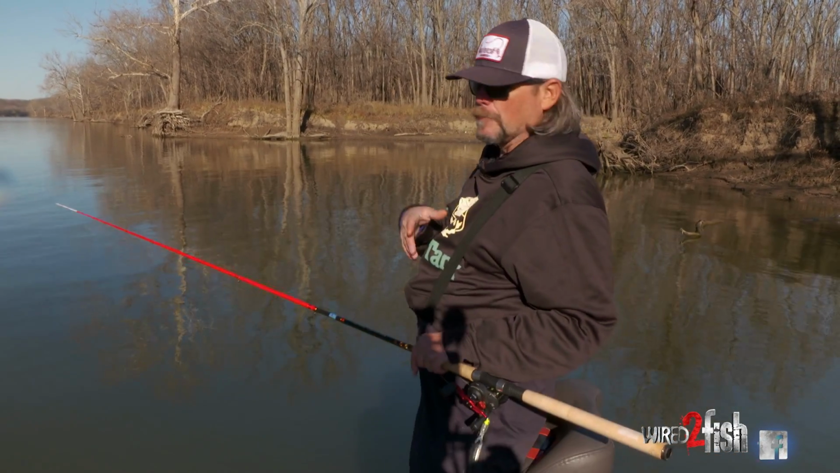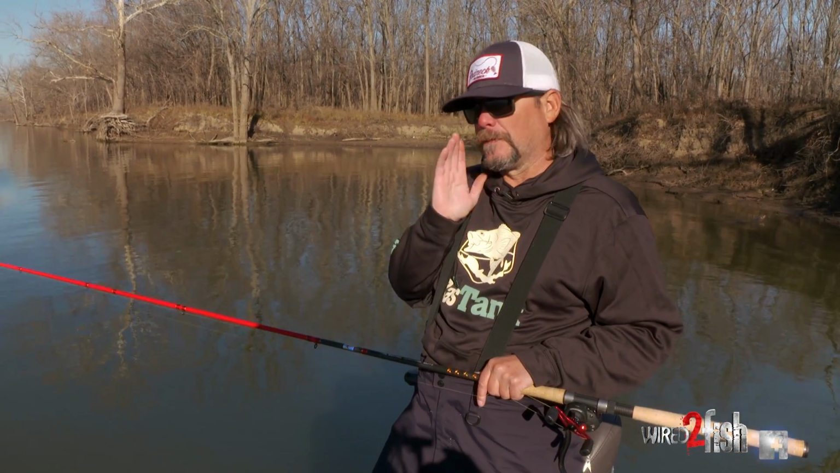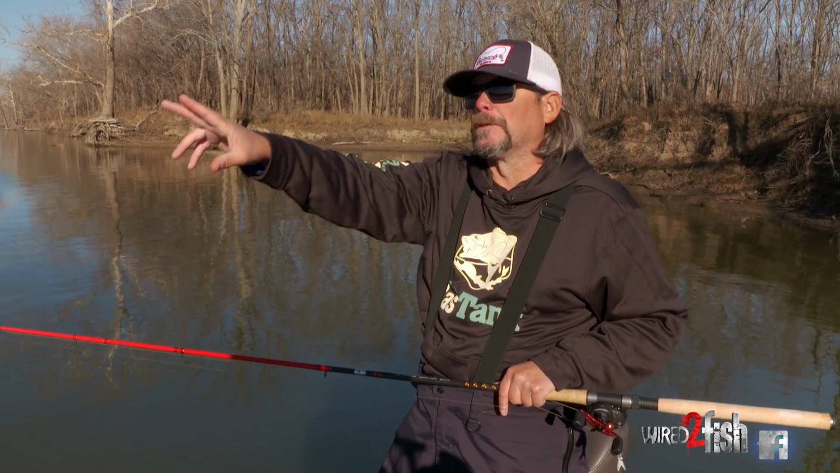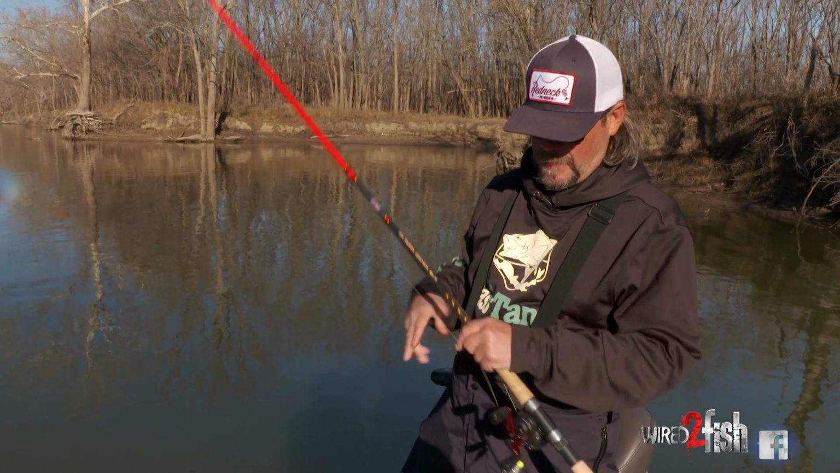And so that's why you'll see today my boat positioning is a little different than if it were perpendicular, where I'm actually pitching up towards the bank. I'm going to be fishing parallel with the bank all day.